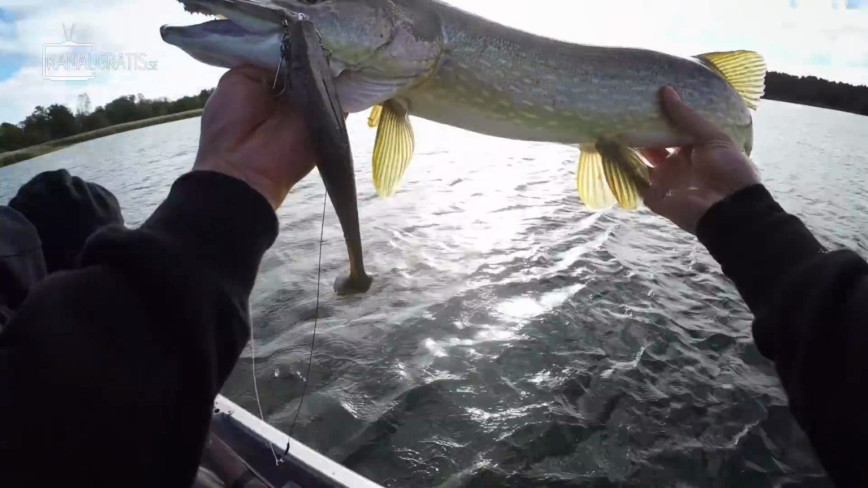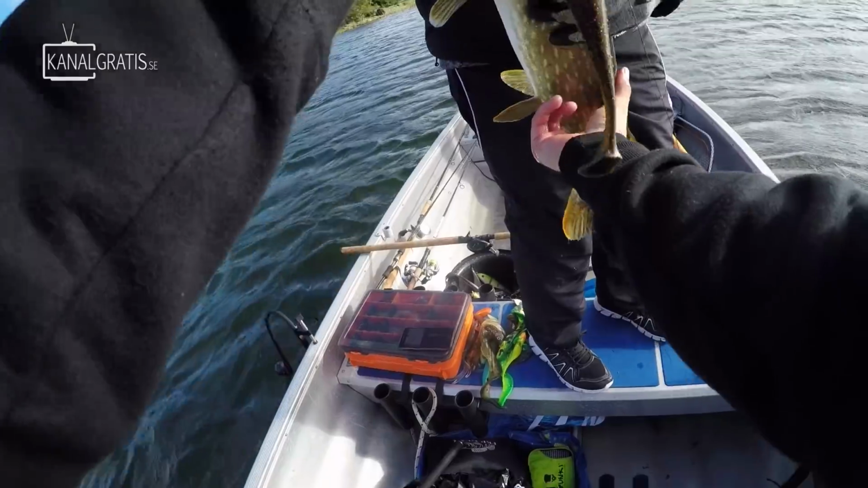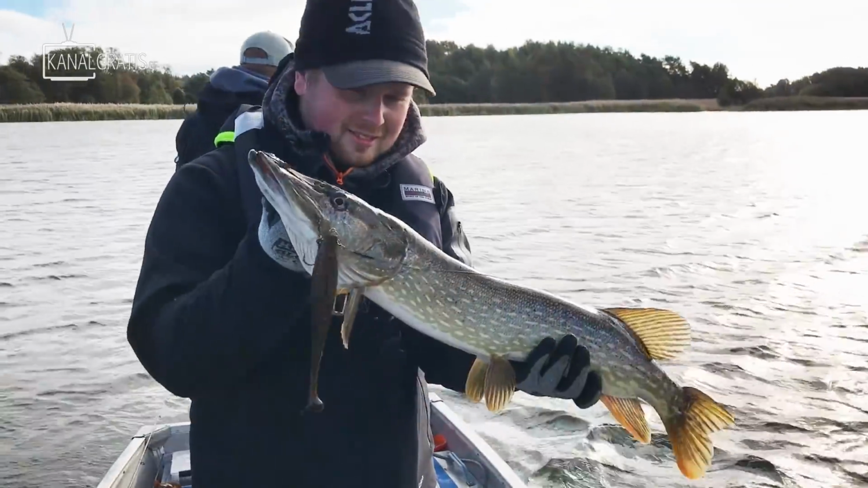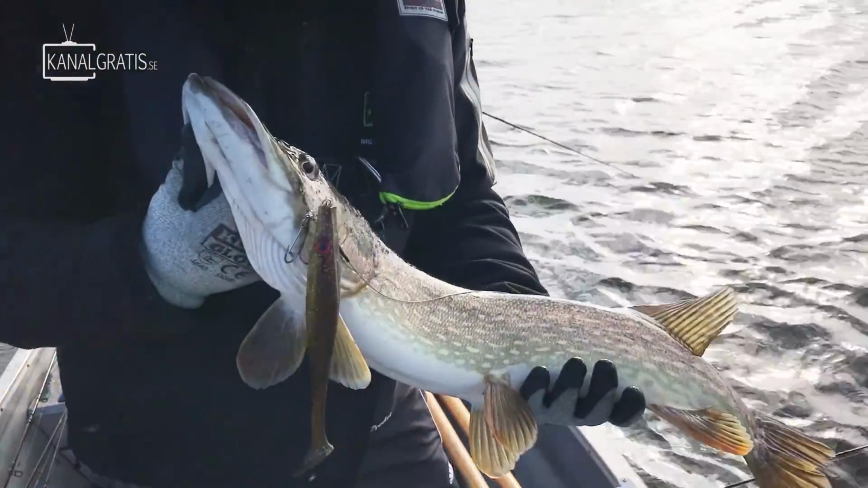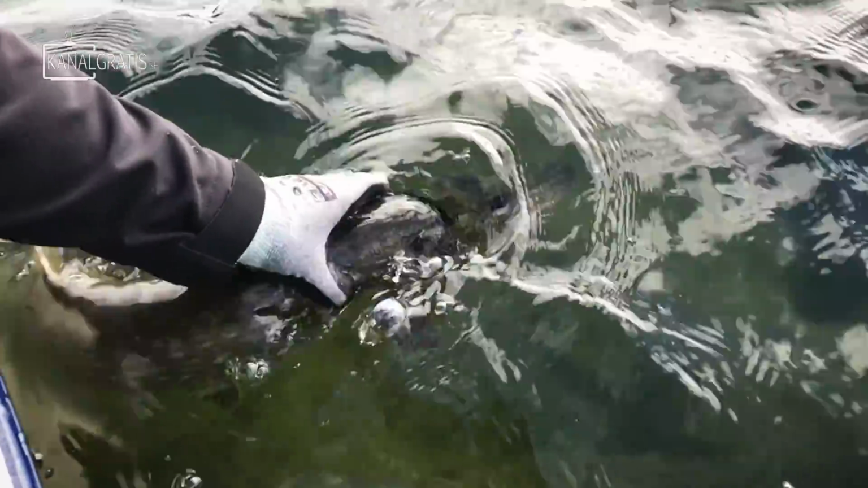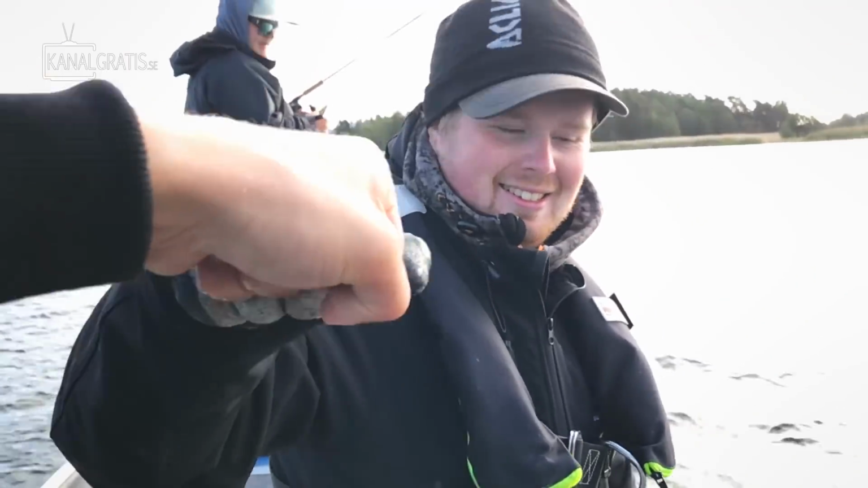Boom, beautiful. Look at that. That's a beautiful fish. Do you want to hold it? Be in the video. So we have the first decent fish in the boat. Good job. No, that's not a baby. All right, let's put her back. So fun. Good job.